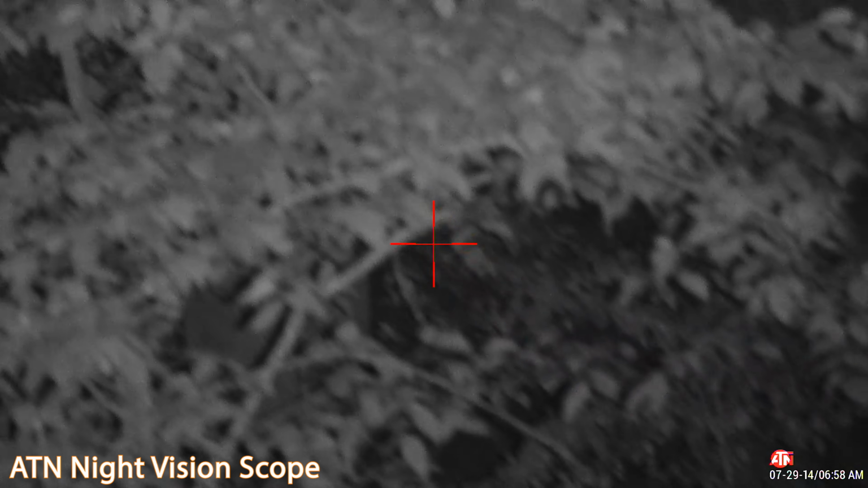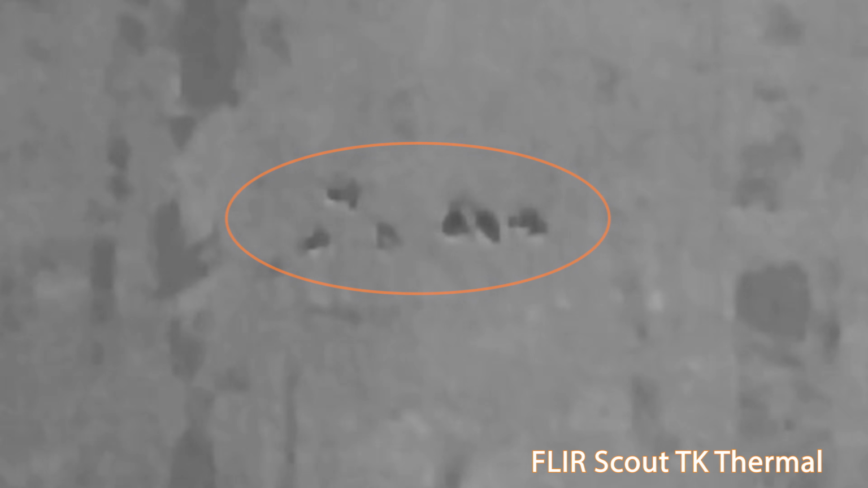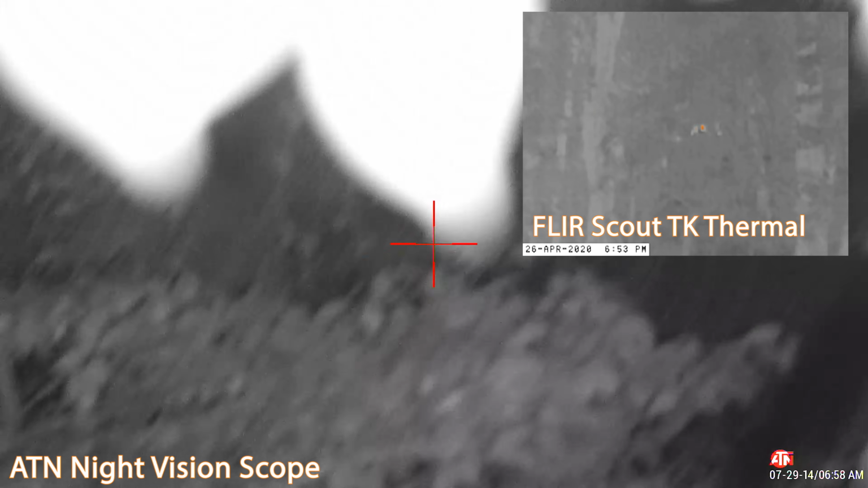Looked through the night vision scope that was on the crossbow and could not see anything. So, switched over to the thermal, and I could clearly see a large group of pigs that was just through some brush about 30 or 40 yards off to our right. In this instance, I did not want to be on the ground with those things because you don't want to startle them, and those things can charge you. So there's a bit of a safety issue here. So we waited them out in the tree stand.